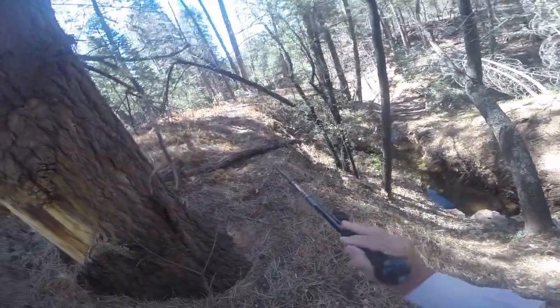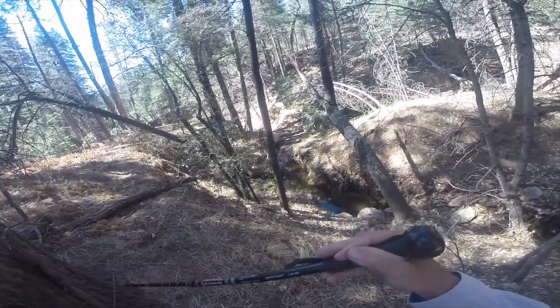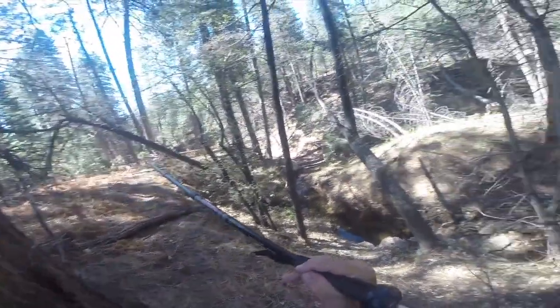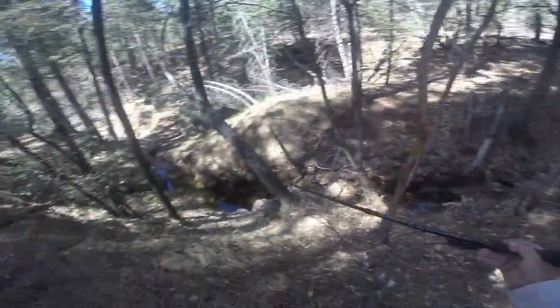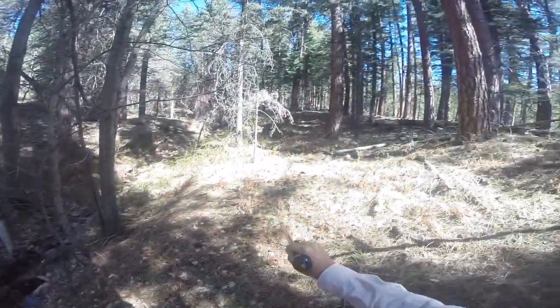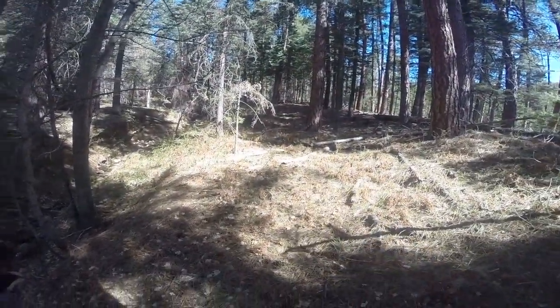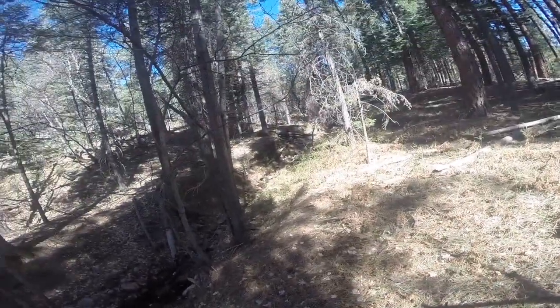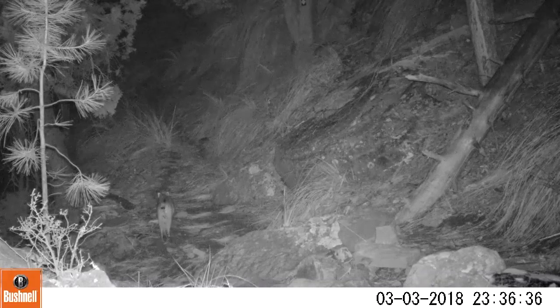So here's a trail. They come into this, especially the elk or whatever, they come into here and run against this barrier here, which is very uncomfortable to cross. So they're going to come right through here and right up through there, and then there's my camera. And we'll find out in a couple of weeks. I love this camera location.